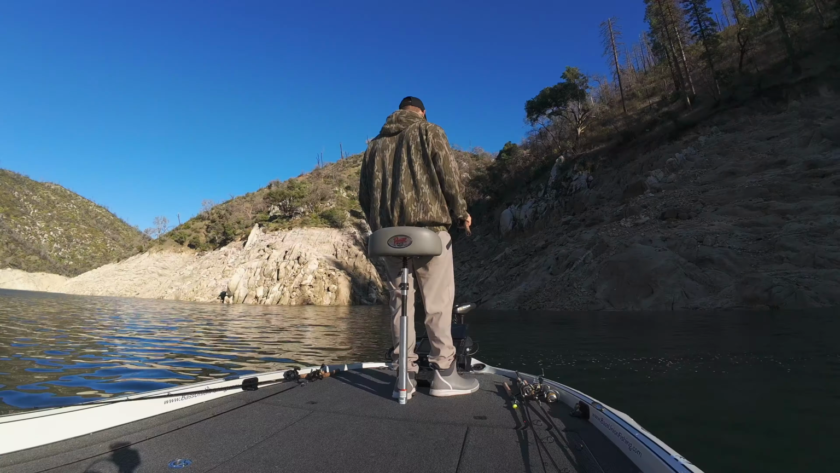There we go, baby. On the jig. That was a crisp thump. Ooh, not a bad one, too. That might be better than that other spot. Oh, man. That's a good jig fish, folks.